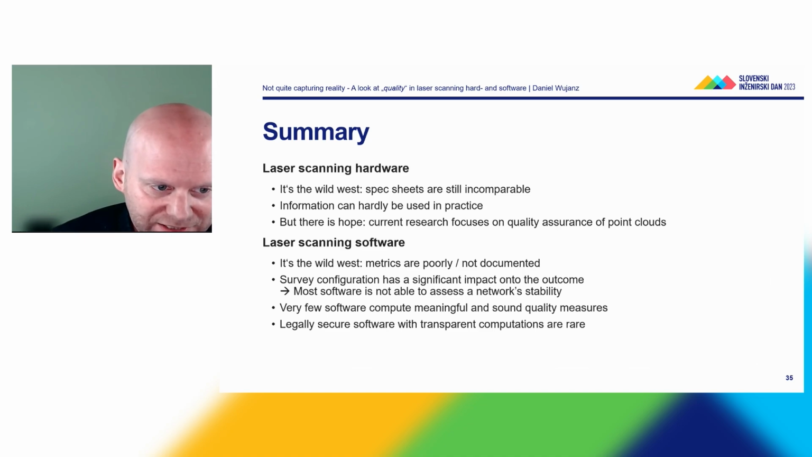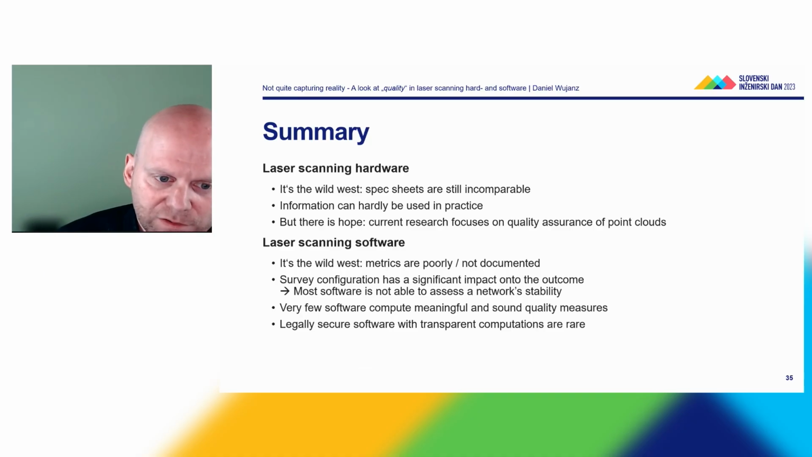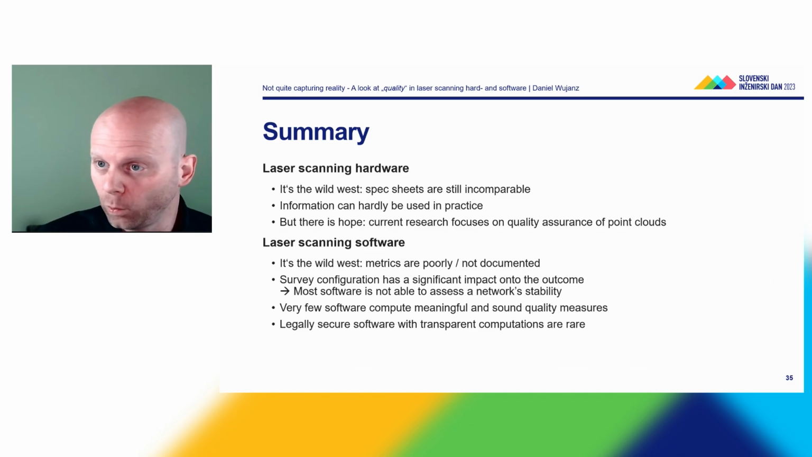If we look at the laser scanning software, it's the same. Namely, it's also the Wild West because the metrics are poorly documented or not even documented at all. So you get numbers, but you don't know what they're based on. We know, and I've showed you, that the survey configuration has a significant impact on the outcome. The problem is that most software is not able to assess the network's stability. Namely, all the geodetic metrics I've showed you can typically not be found in most commercial solutions, and hence the dirty tricks that I showed you will work in these softwares.